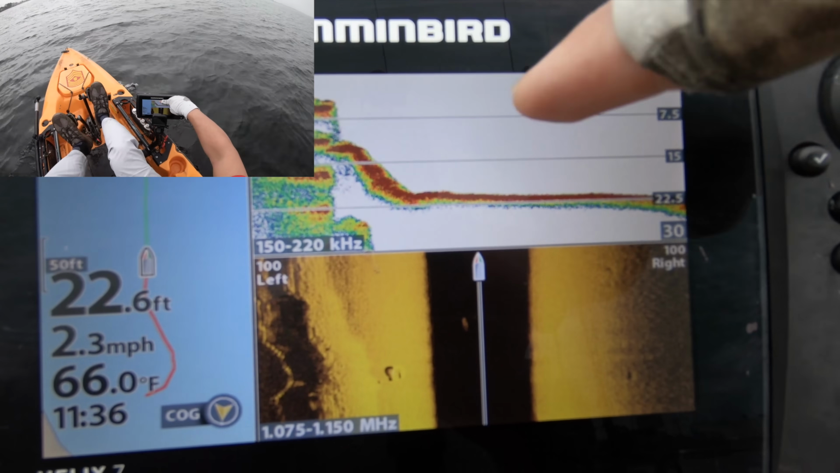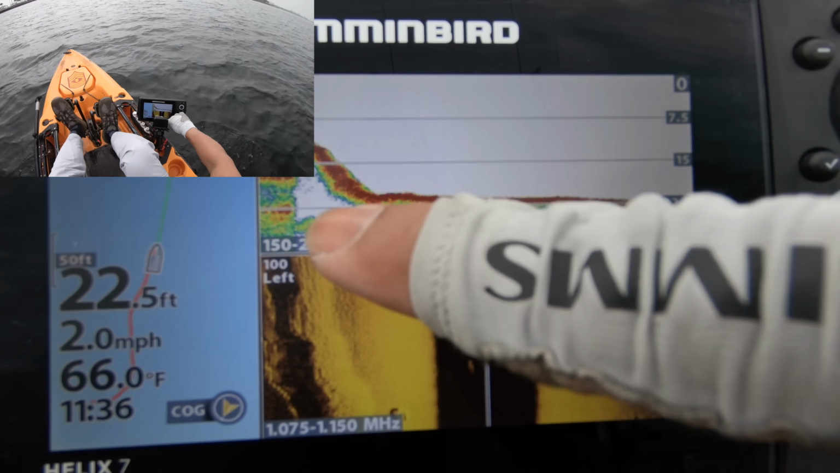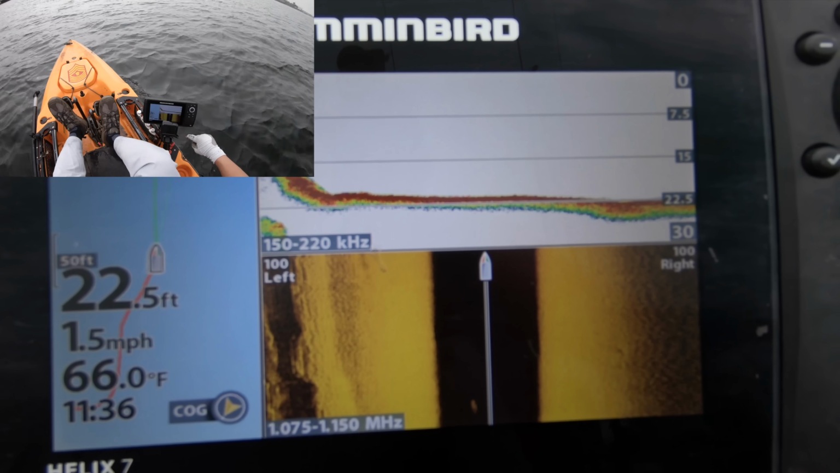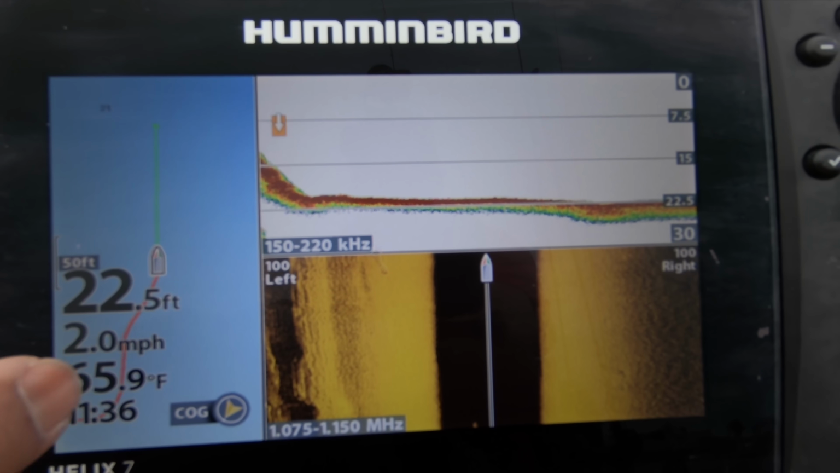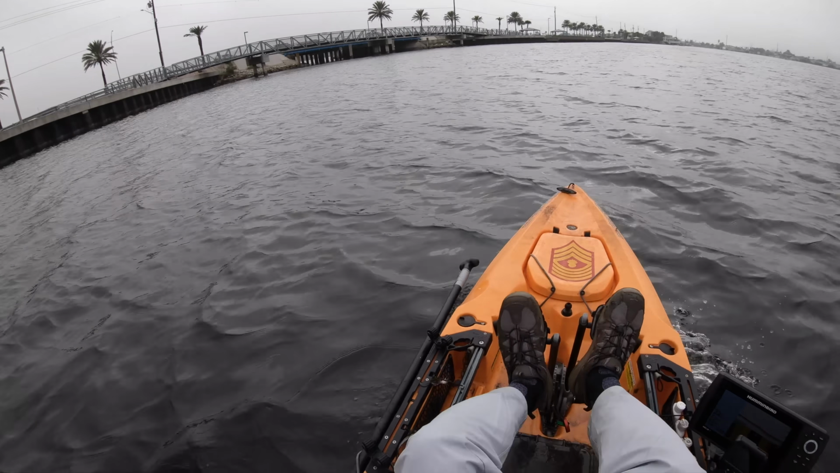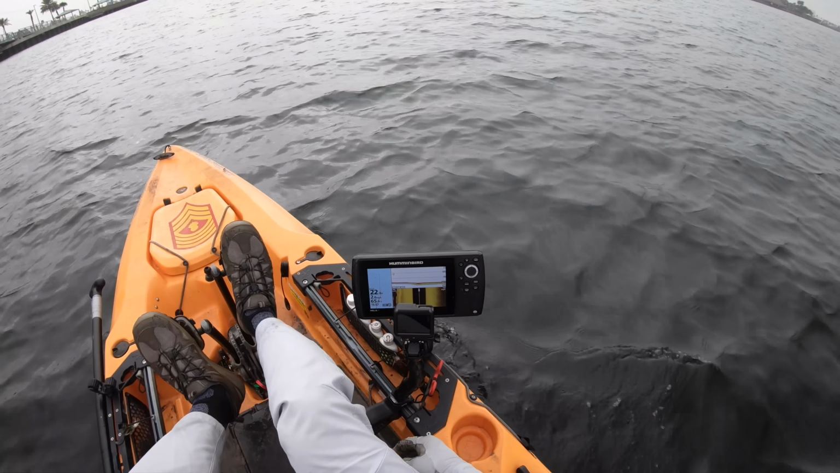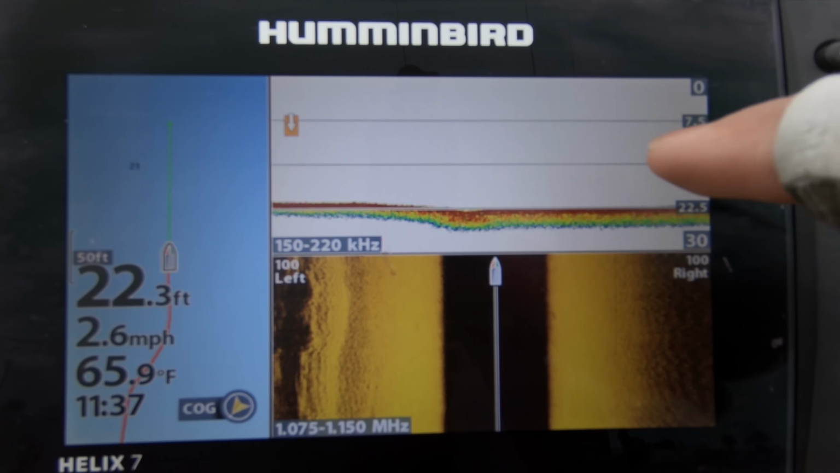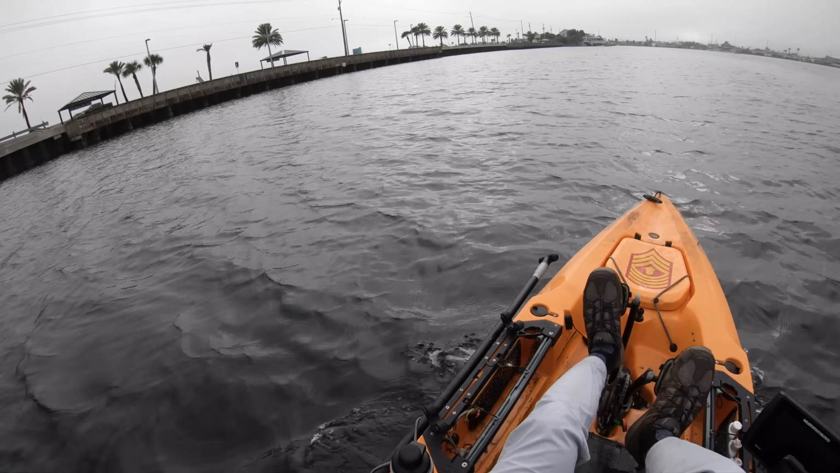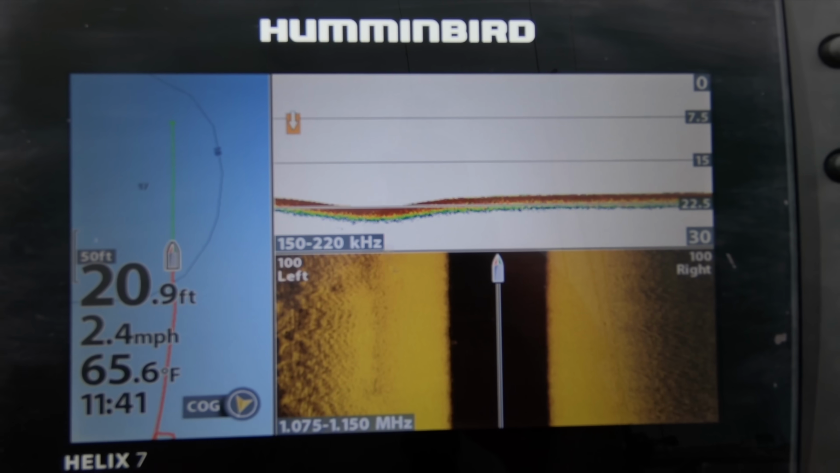So you can see that there's a drop off right there really fast. Here's side scan and it's showing all of that right here, which is the oyster in the bank. Wow, 22 feet. Goodness gracious, it is deep. You ain't got to cast off too far before you hit some deep water. And the bottom is flat. There's nothing down there. Here's the first little dock that's closest to the bridge. And about 40 yards away, it is 20 foot deep.